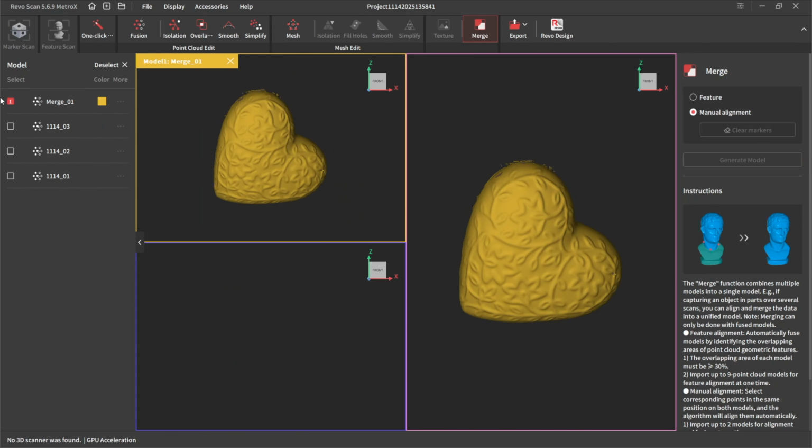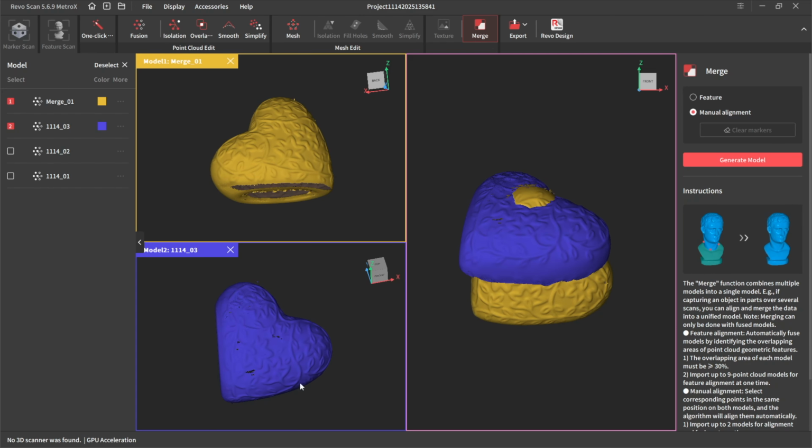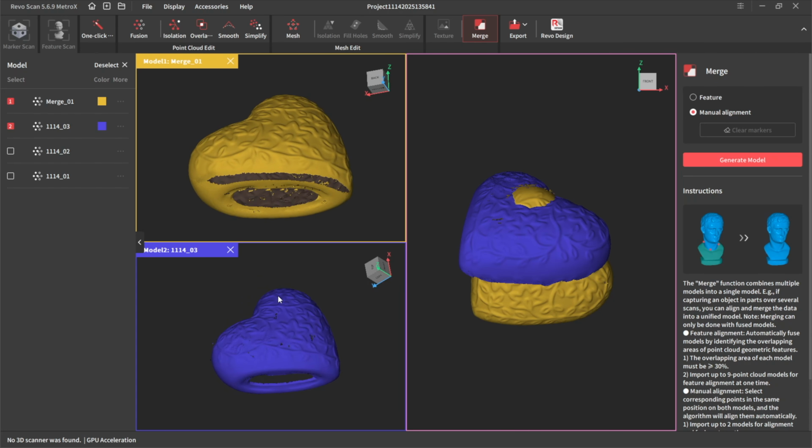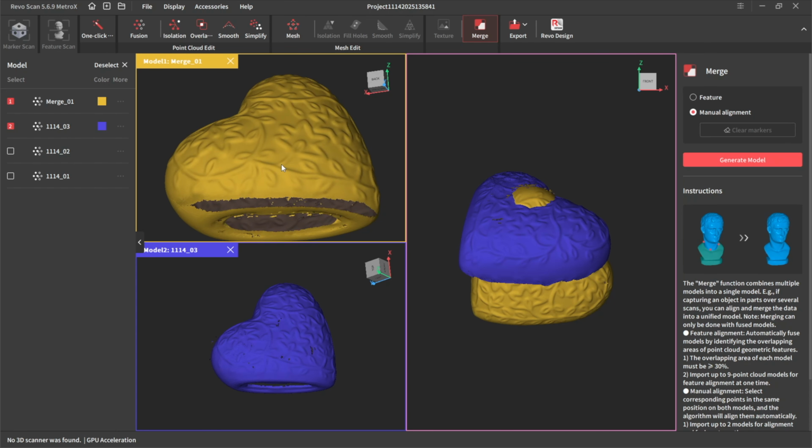So now I have merge 1, which is that, the hole underneath, and I want to merge it with scan 3, which is under here. Now I know it's that way around, so I know that that little leaf there is number 1. That can be number 1.